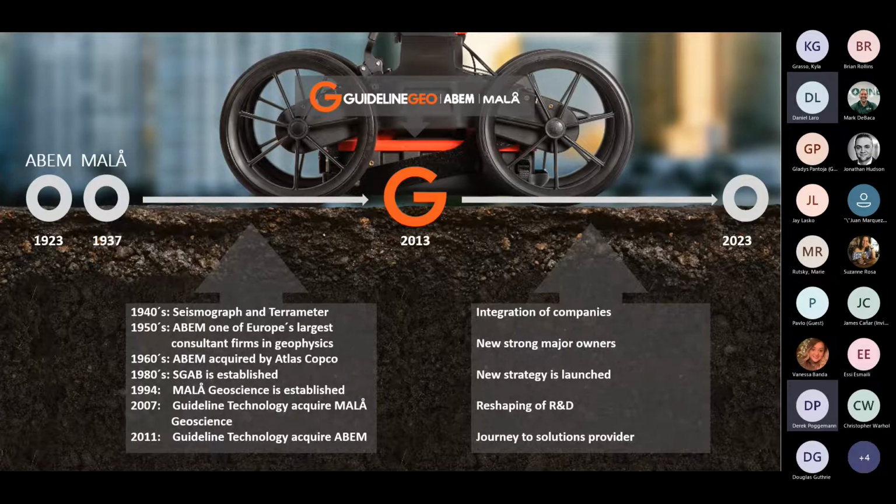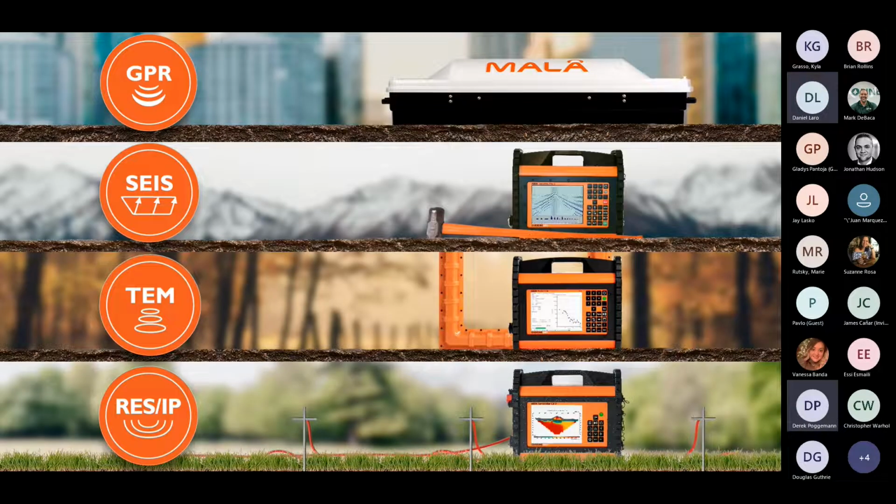Guideline Geo has a long history in geophysical instruments. Along the timeline are some key events that have transpired over the years, including the merger of MALÅ and ABEM in 2013. Since 2013, we have had strong strategic growth in key markets around the world with a focus on utility locating. Here are some of the solutions we offer. MALÅ offers GPR. ABEM offers seismic, TEM, and resistivity equipment. Again, today we'll focus on the MALÅ GPR.